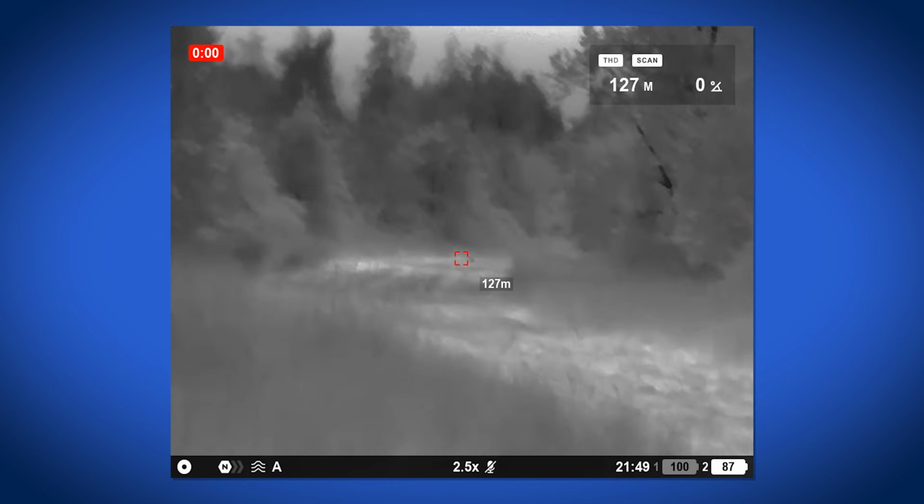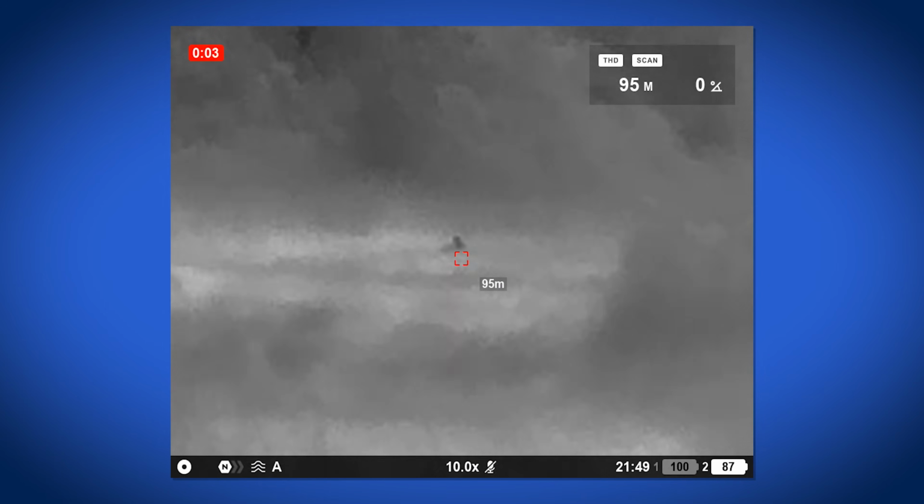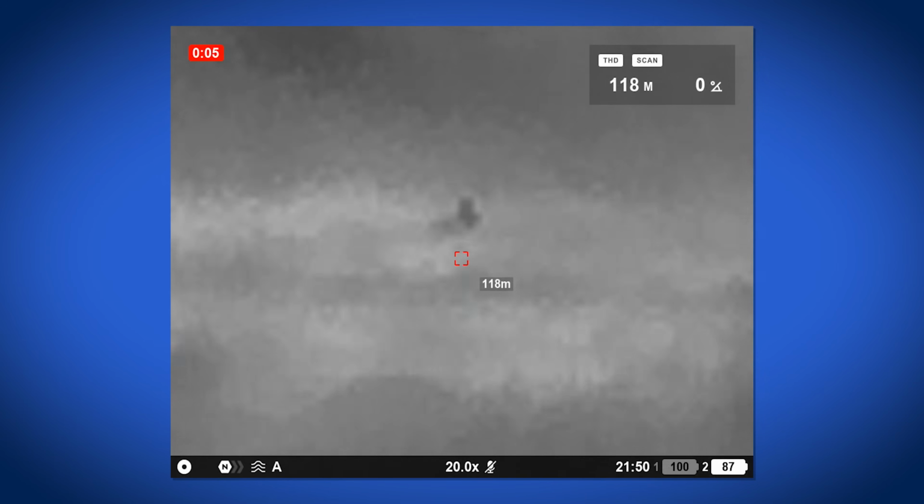Now when you zoom in on any optical zoom device, if it's a digital zoom you will lose quality, but it's really great for helping spot that wildlife, and ultimately this is to help me hone in on finding that wildlife on my camera.